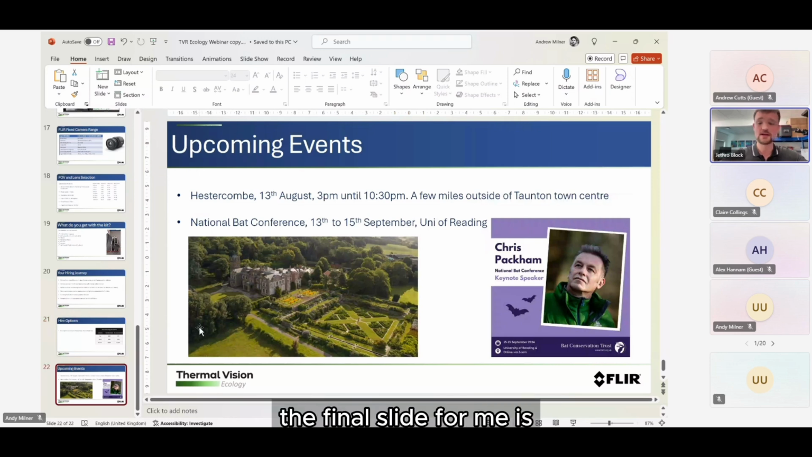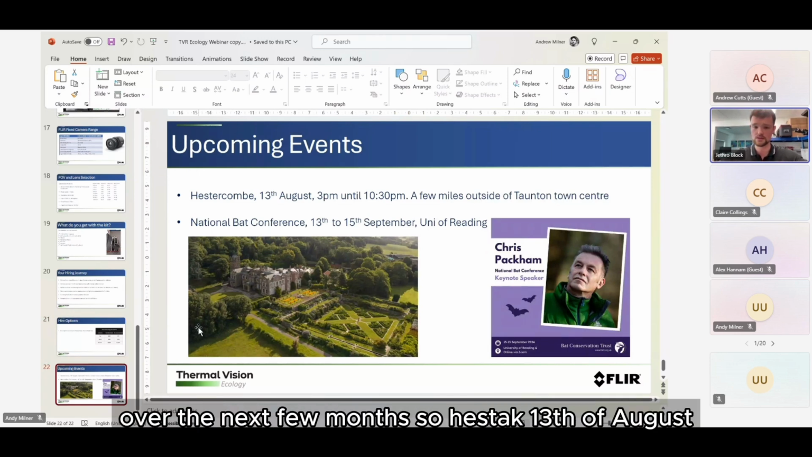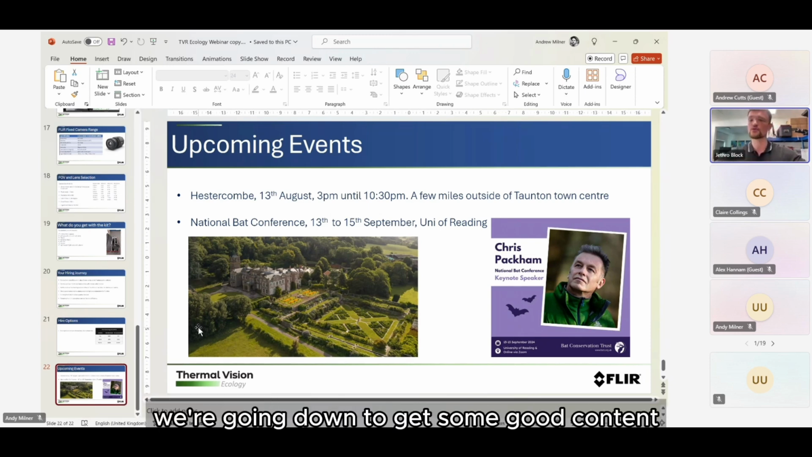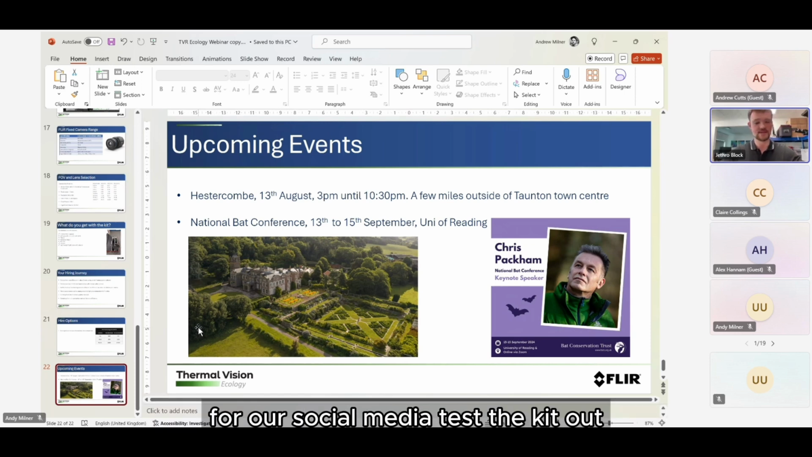Yeah, just the final slide from me is what we're going to be doing over the next few months. So Hesticombe, 13th of August. This initially started as we're going down to get some good content for our social media, test the kit out. As you can see, there's a picture there. It's a lovely site just down in Taunton.